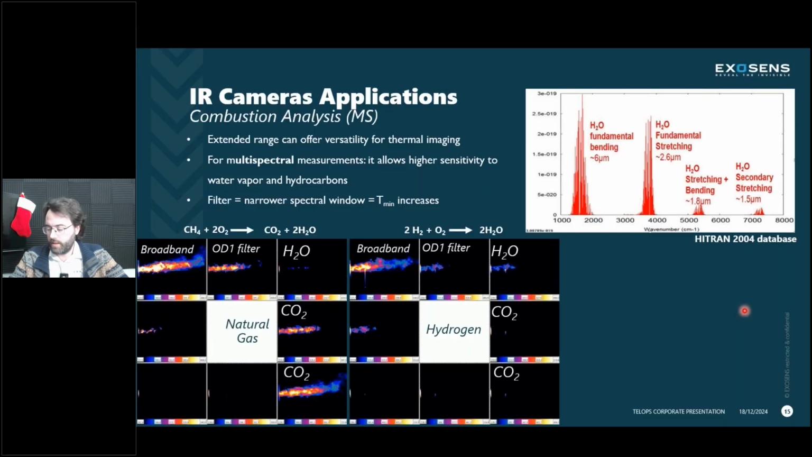Now, if we look more on the multispectral side of things, we have some really interesting data that was obtained in Spain. Those people were looking at ceramic combustion research. They have a huge ceramic facility, a factory to build ceramic, but they also have a research center looking at how to improve that process. Part of that process is the annealing process for the ceramic.